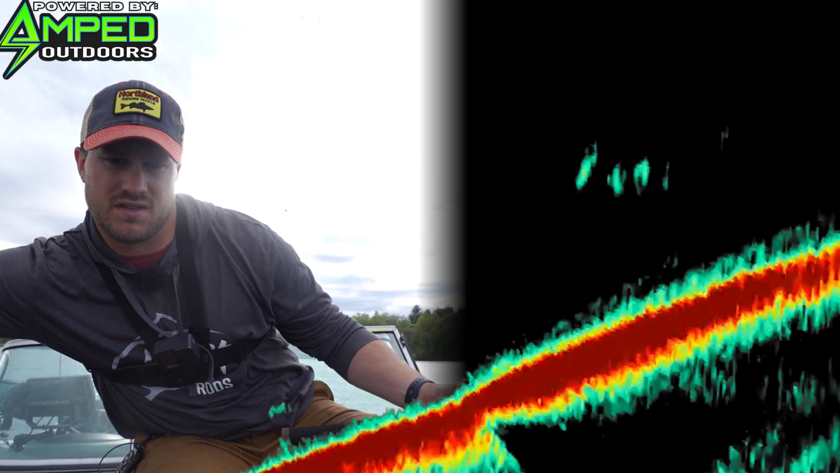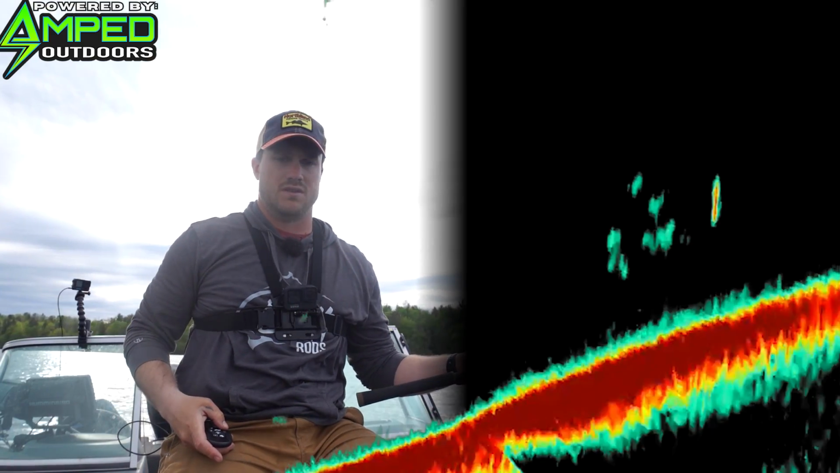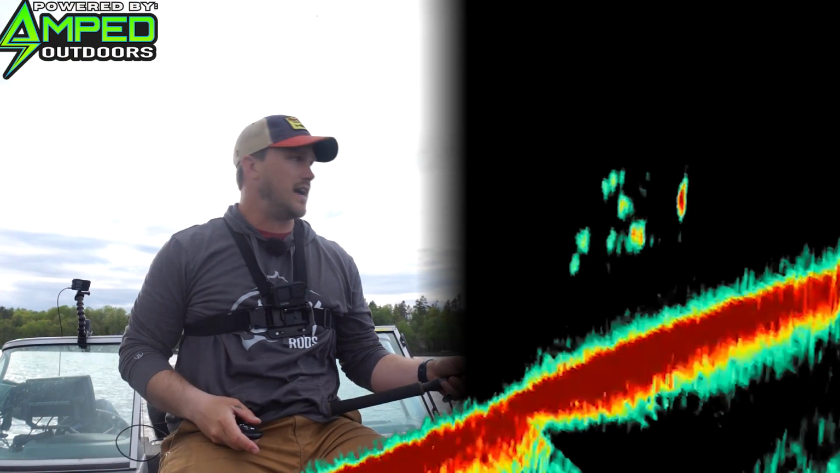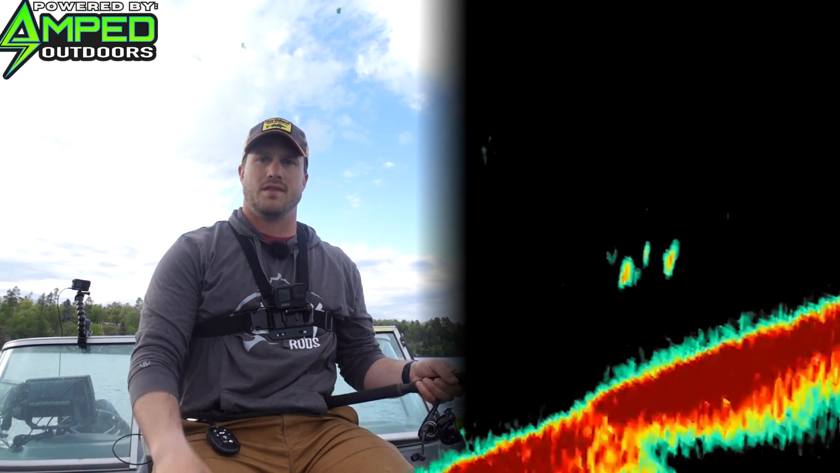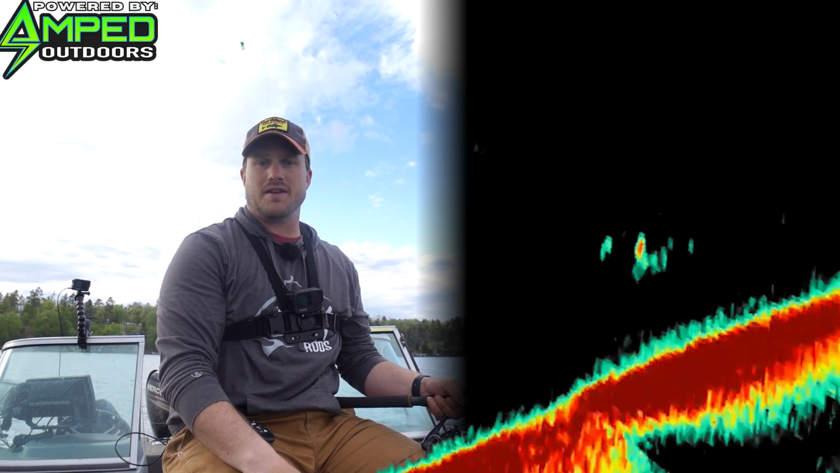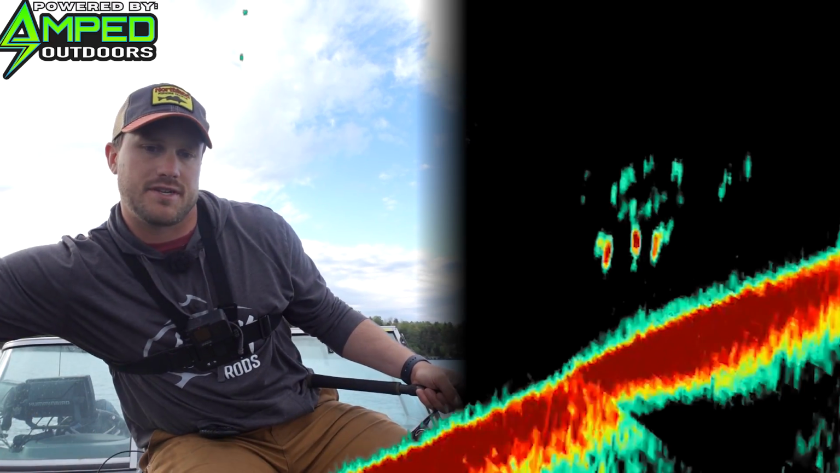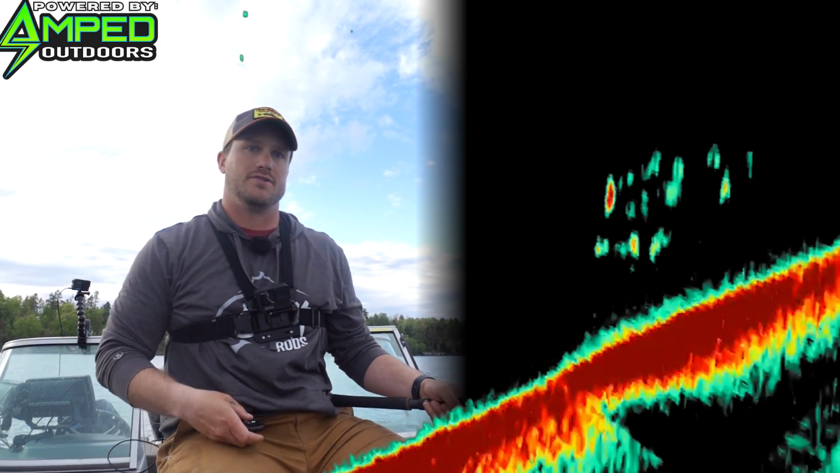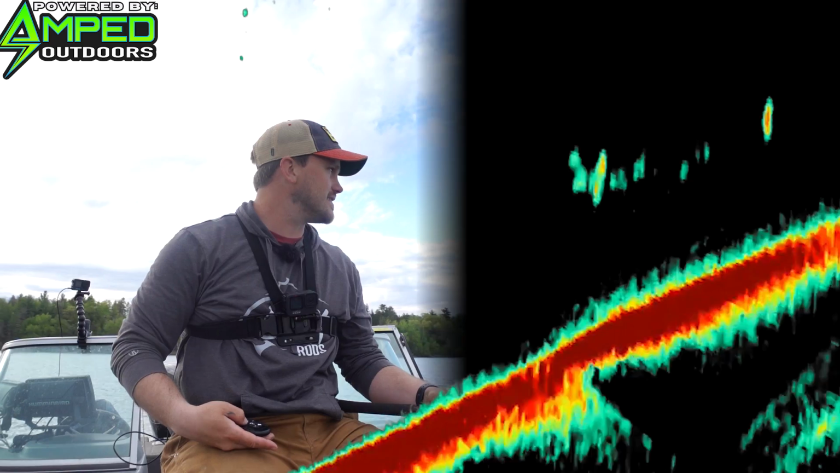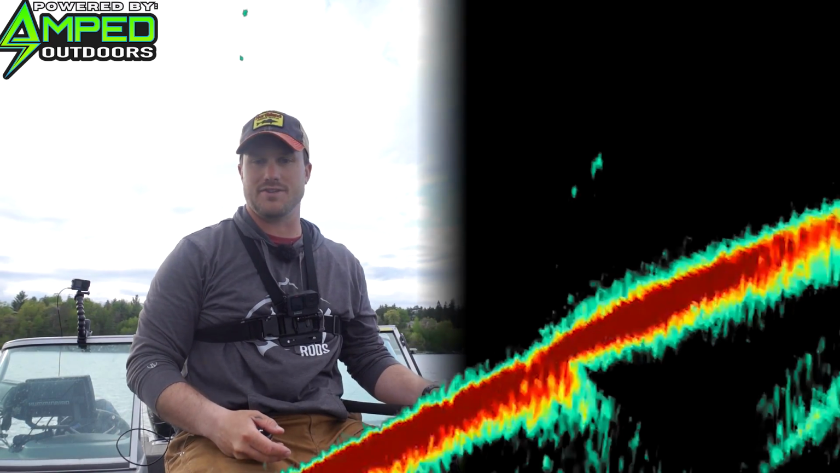Oop, there you can see a group. I'm just gonna let the wind kind of push me off of these fish. Again, take the time to get set up so you can make good, accurate casts and get set up on these fish, because there's been so many times where I've tried to set up on fish that I should not have set up on, and it just does not work out like you should.